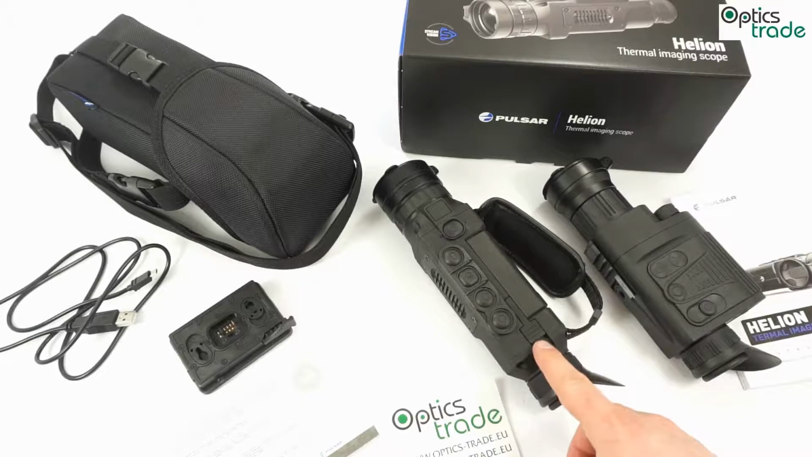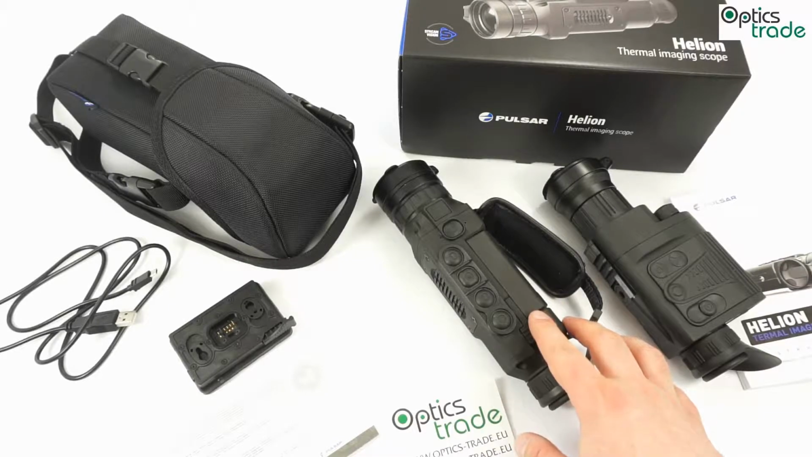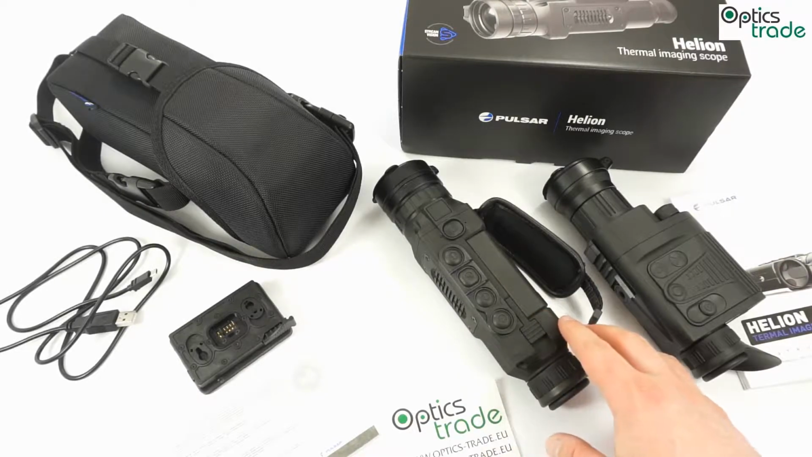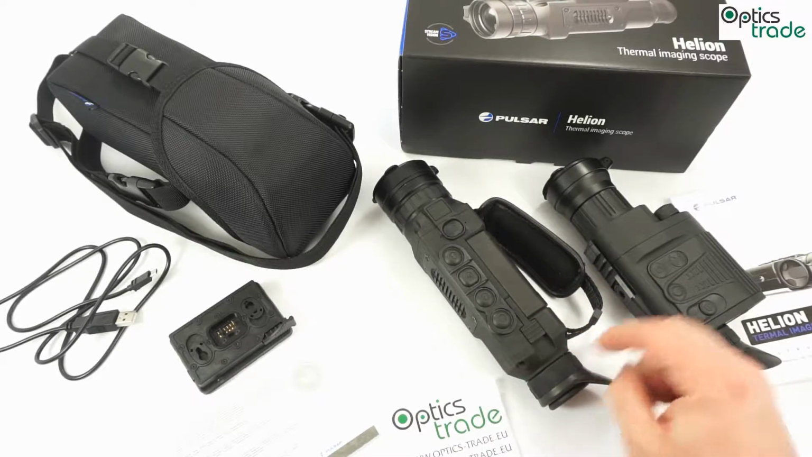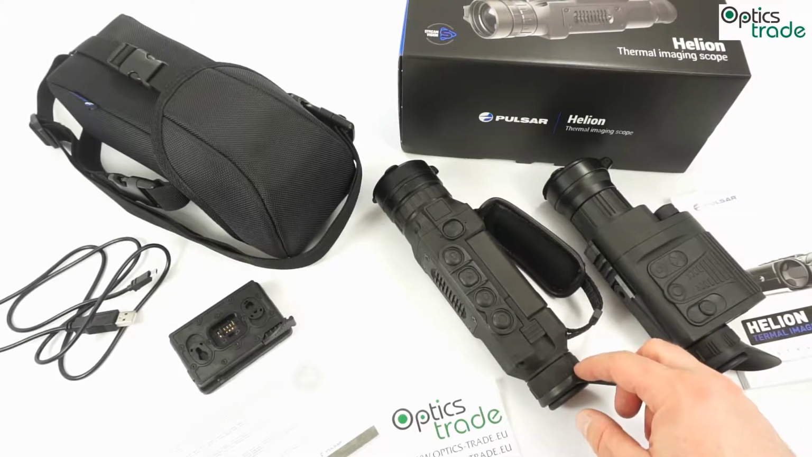And then you have a function where you can switch off the display, so that once the device is powered on, you can always shut down the display so that the battery stays longer. And when you turn on the display, it's turned on instantly. So it's really easy to use.